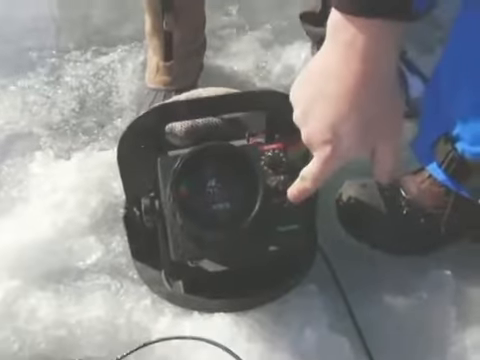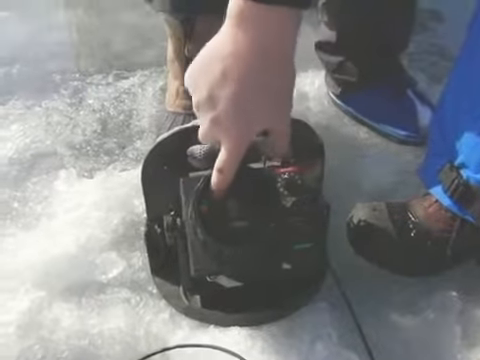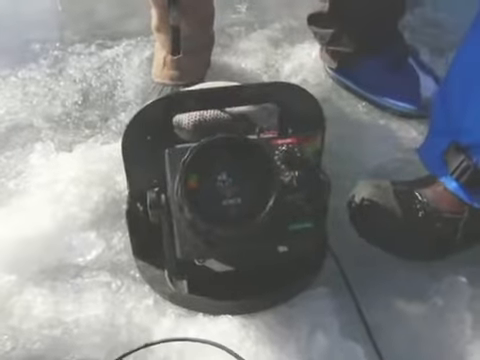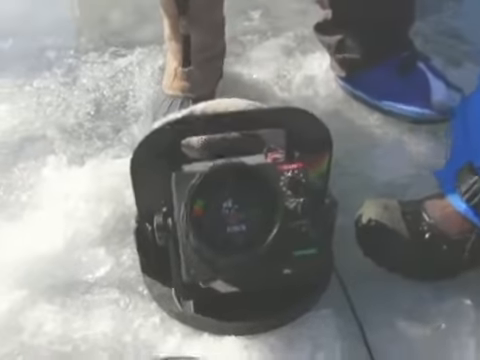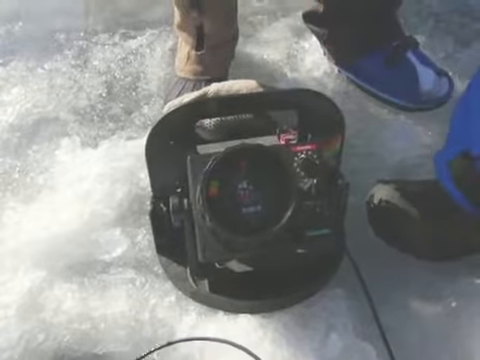So we're on x2. It's a 20 foot here, so we go around here. We got about 16 feet, x2 gives us 32 feet. I don't see any fish, so better drill some more holes. We'll try to locate them.